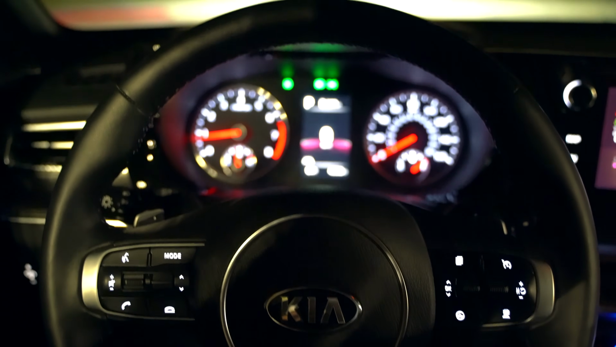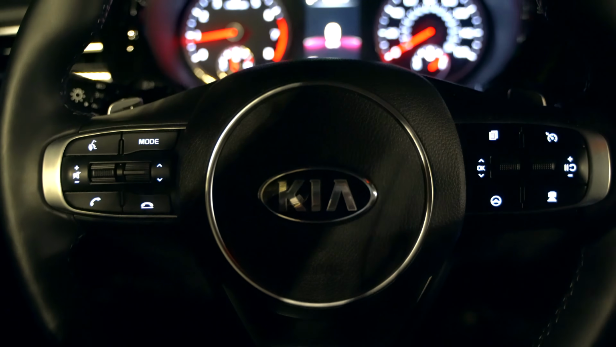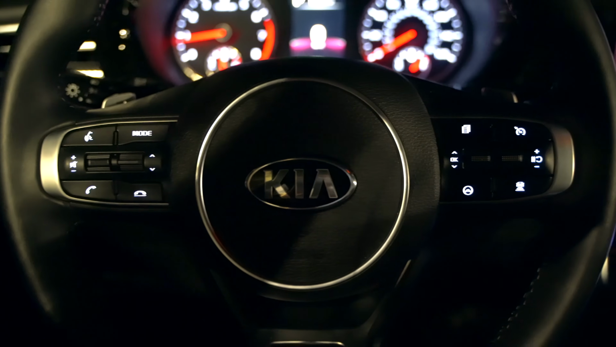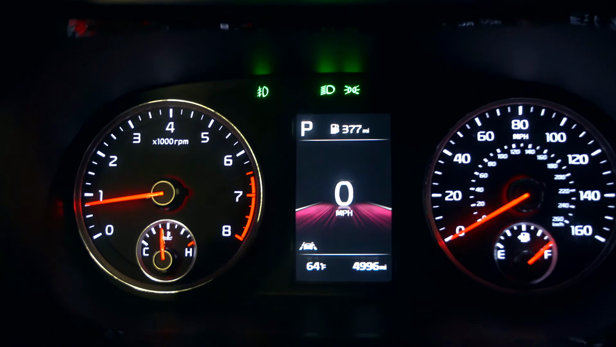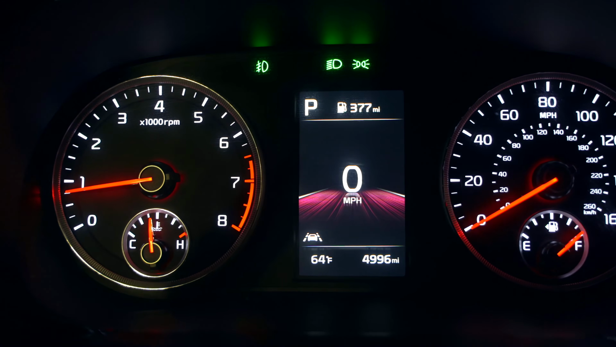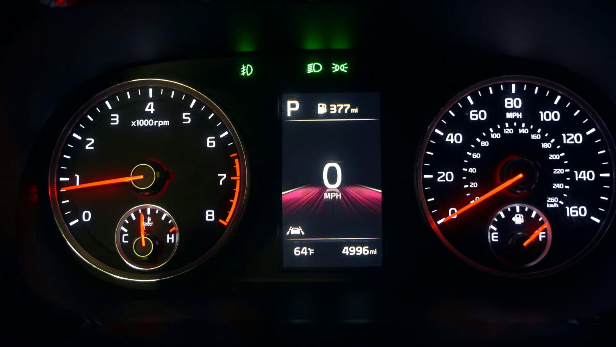Now I'm going to briefly go through the interior because I go through it in more detail in the full review, but you can see your steering wheel buttons are well illuminated as well. Those are all easy to see, no troubles with that. I am a little bit surprised that our display here is just 4.2 inches, but that's for another discussion. But you've got big vibrant gauges, actual analog gauges, both left and right.